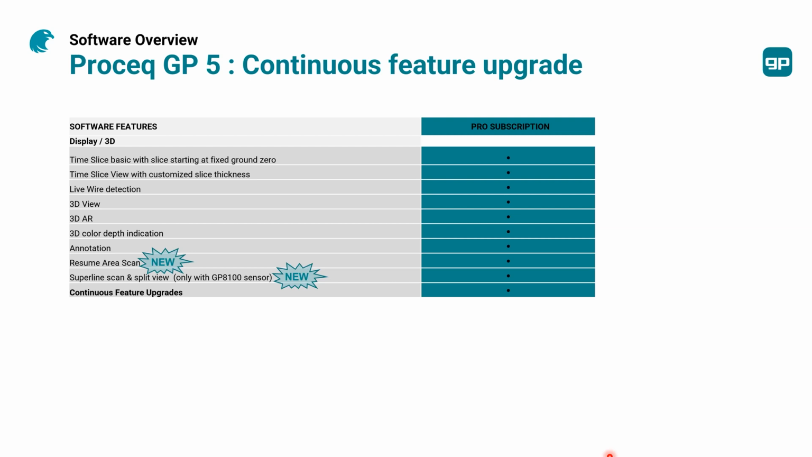Annotations are also there, and we have as new features, as mentioned by Michael, the resume scan, which comes from the feedback of customers. Many of you like to pause because it's a longer process to scan, 2 hours, 3 hours, and you would like to have a meeting or a sandwich break. You can do that today with the resume scan.